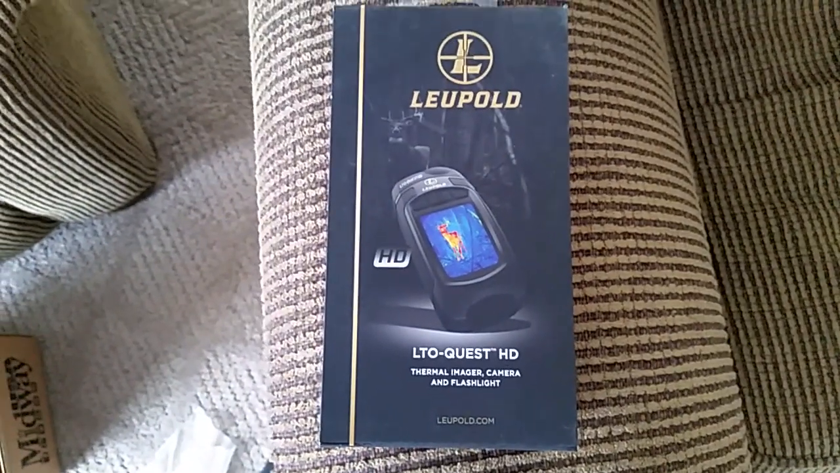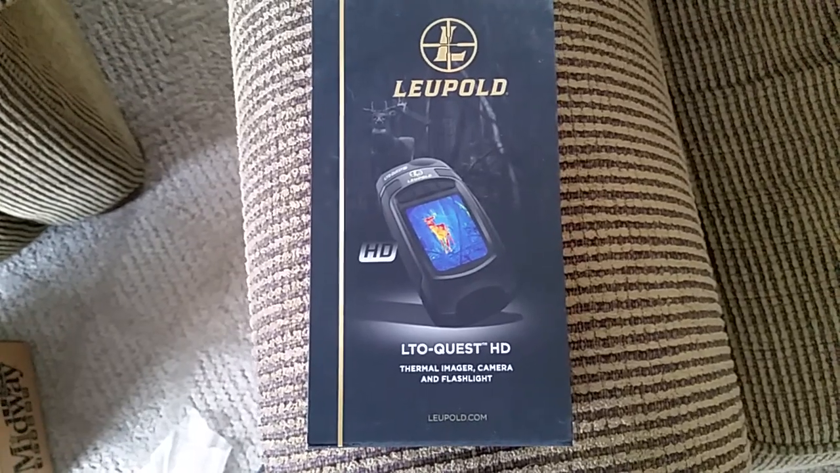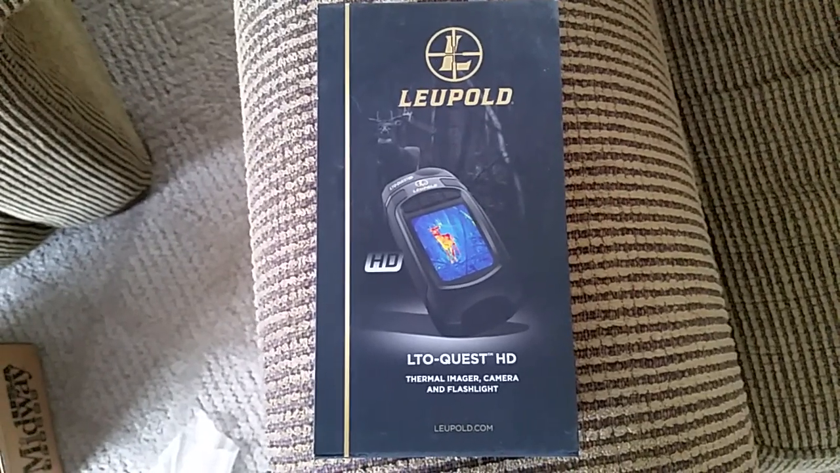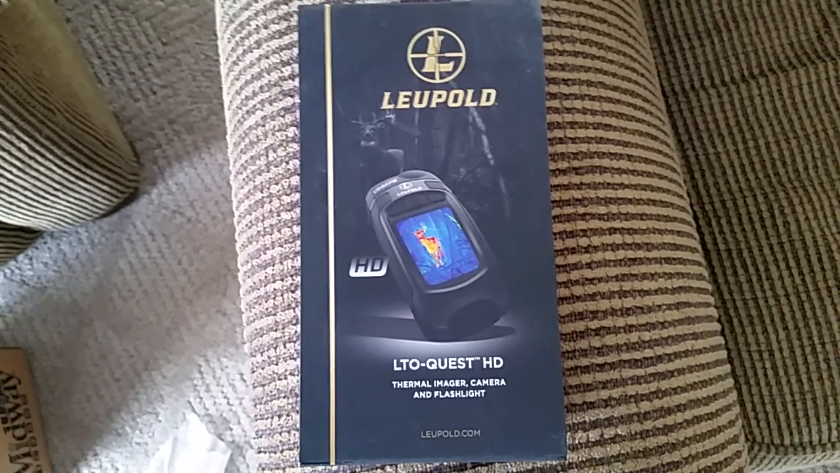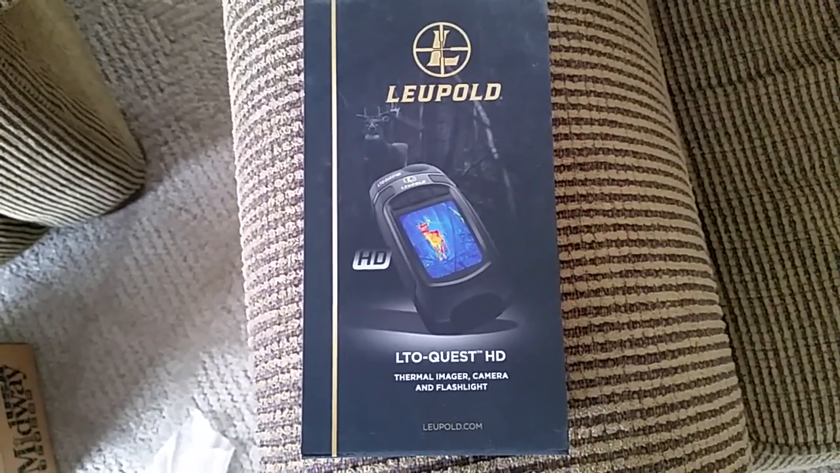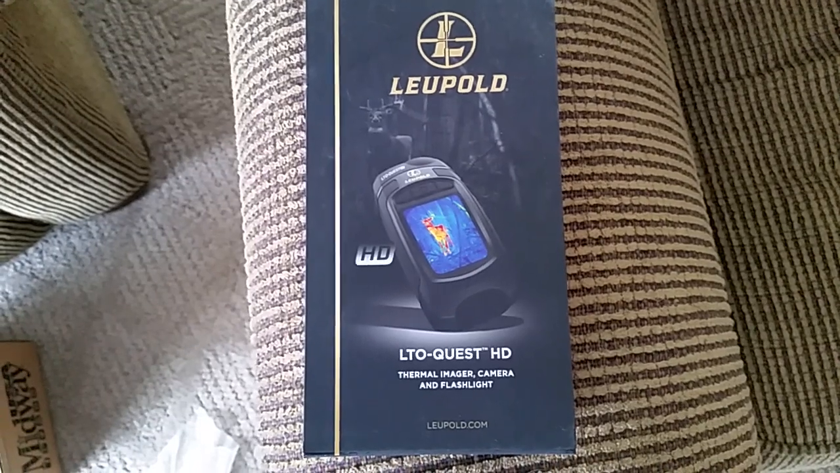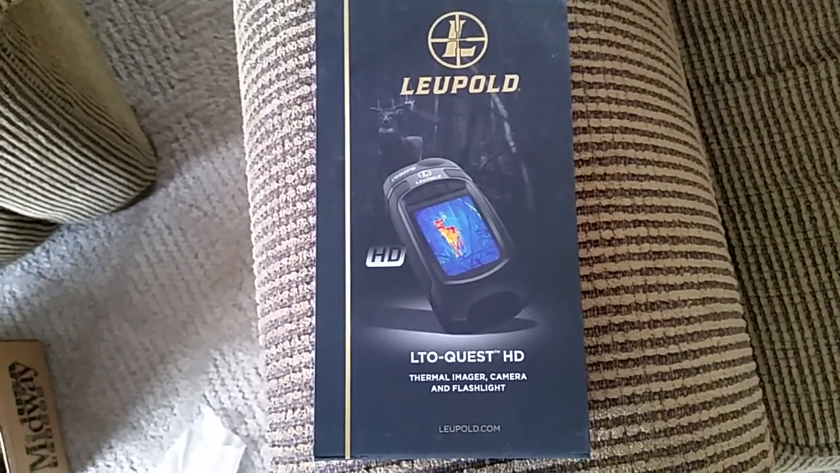And they make two models of this so far. There's the Quest and then there's the Quest HD. The main difference between the two is the Quest, a little bit cheaper, retails for around $500, depending on sources, and it has an effective range of about 350 yards and a 20-degree thermal detection circuitry.